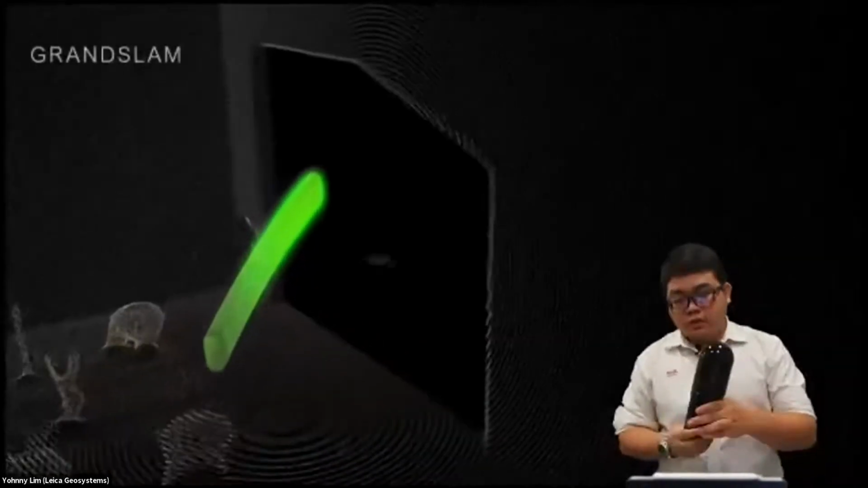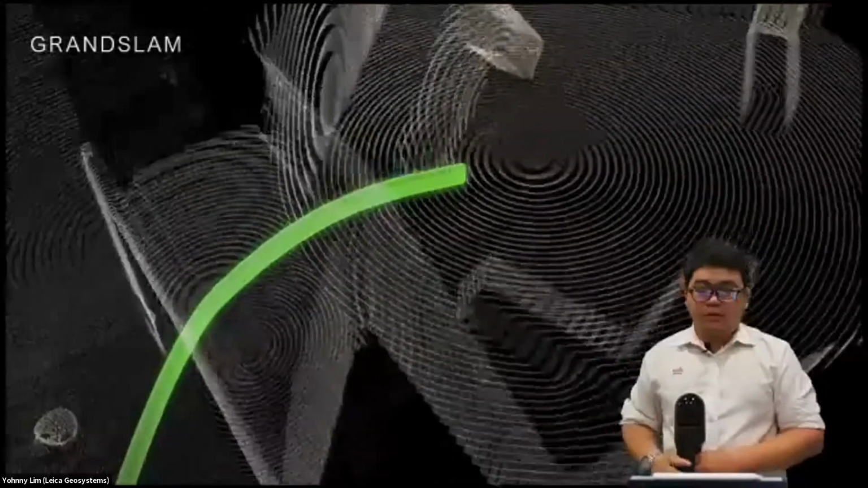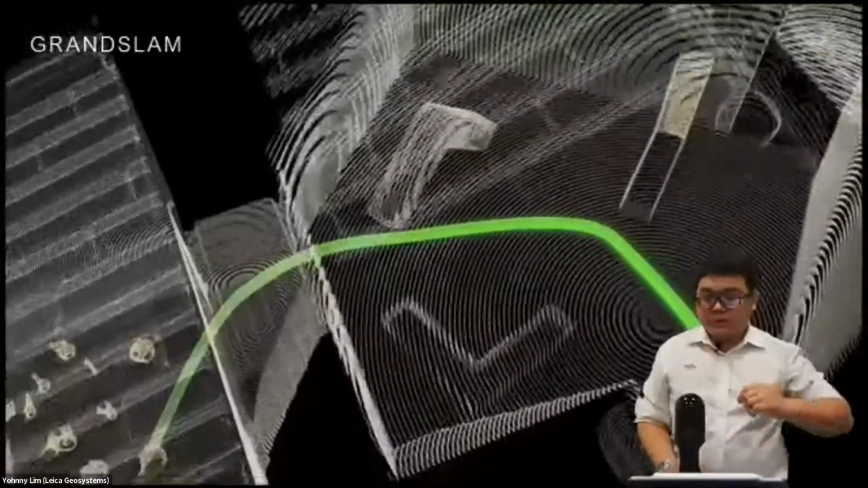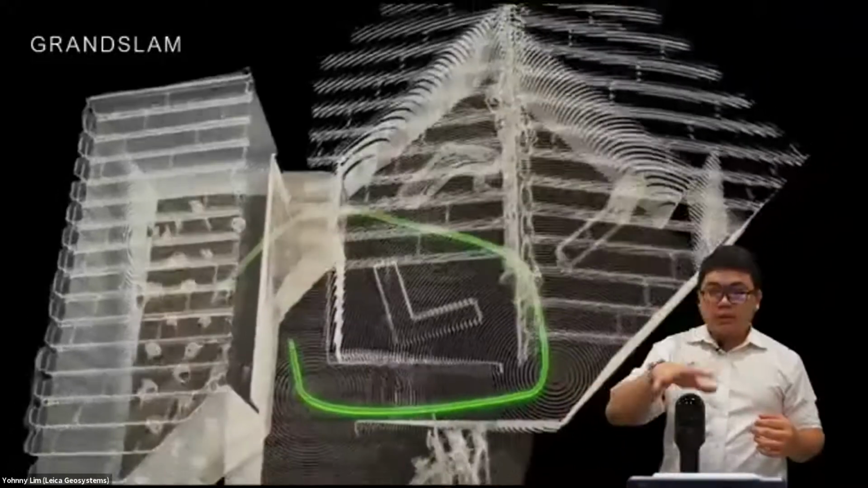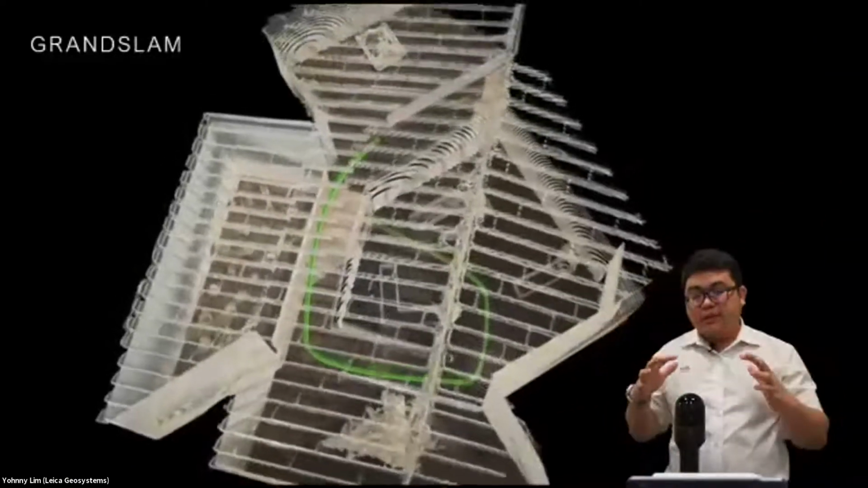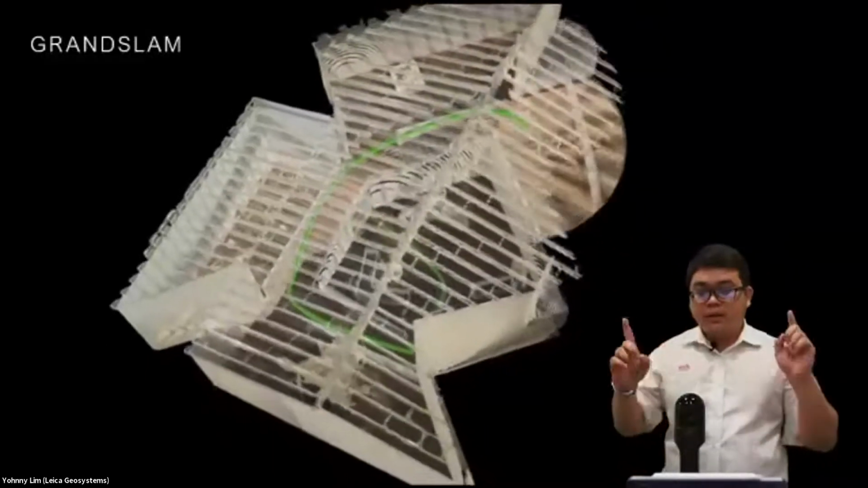Okay, so next is the technology that allows us to achieve high accuracy. We call it the Grand SLAM. SLAM as an acronym means simultaneous localization and mapping, which means that the device captures the data and at the same time uses it to do orientation and resection.